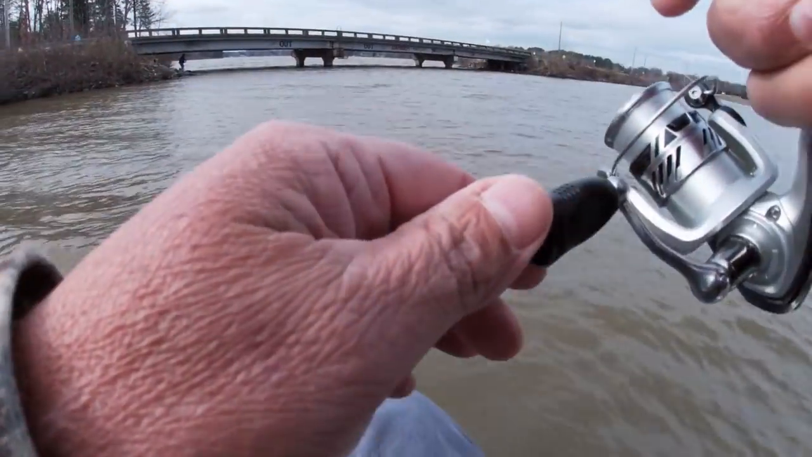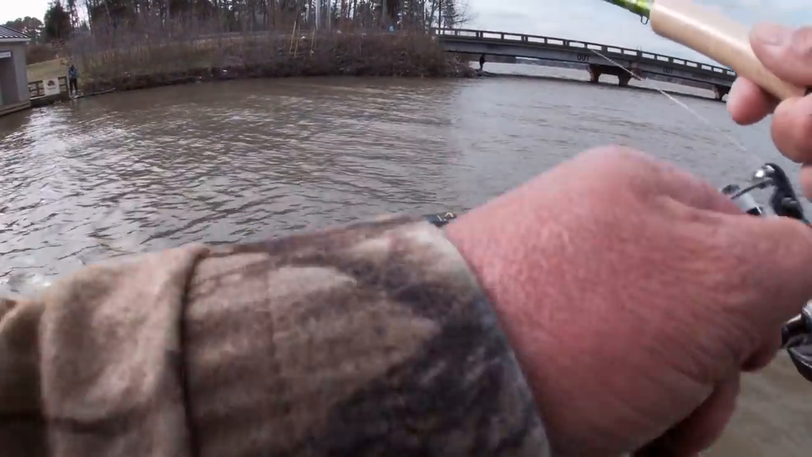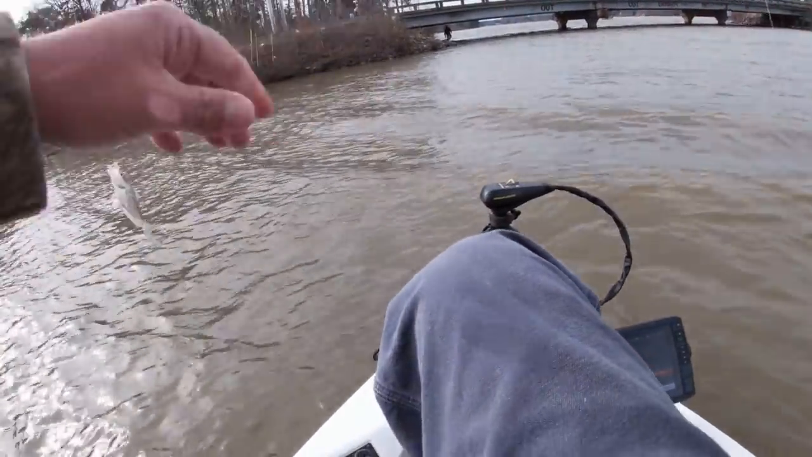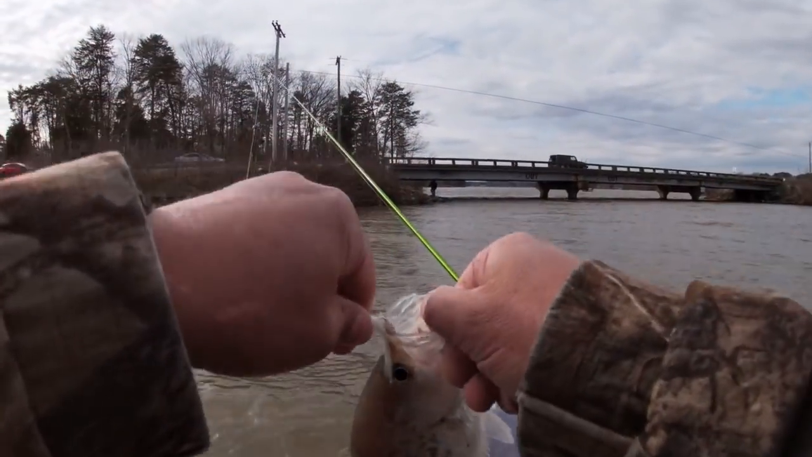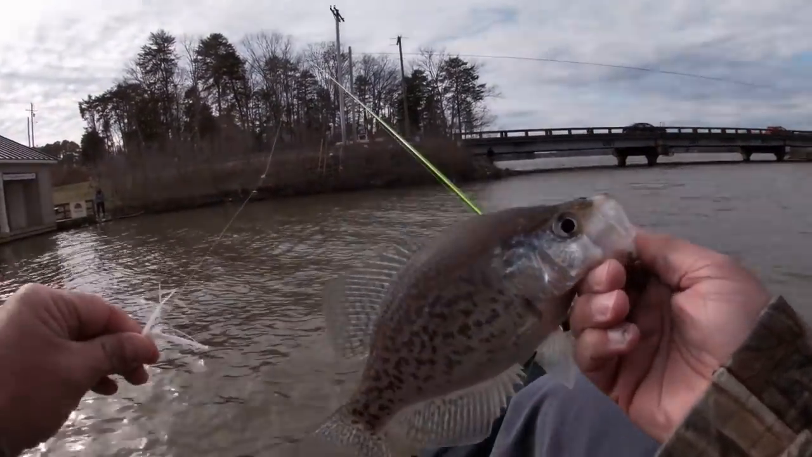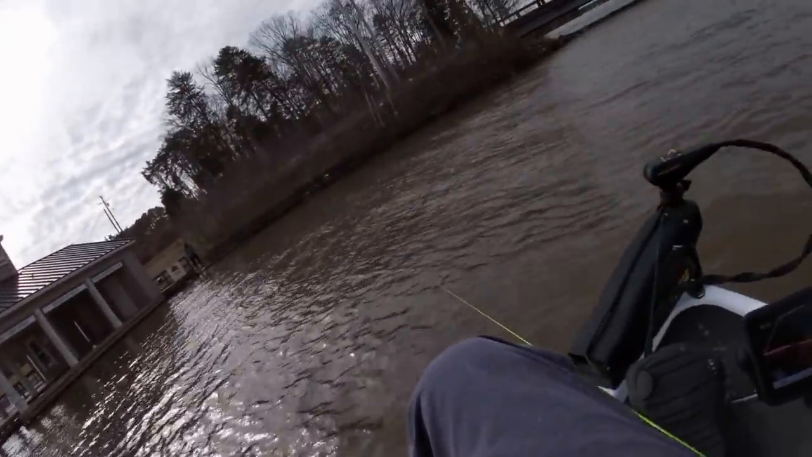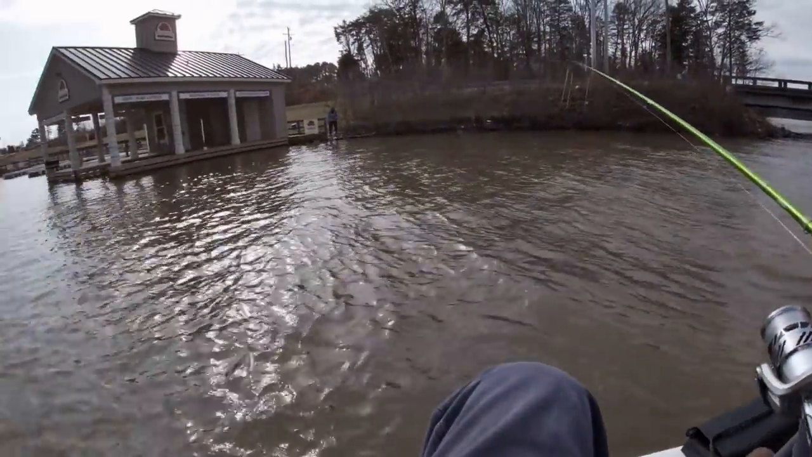Yeah. Boy, this is mean. Might be a bass. No, it's a crappie. Good crappie, y'all. Yeah, nice crappie. Good crappie, y'all. Boom, right in the water. Is there plenty of water in there?